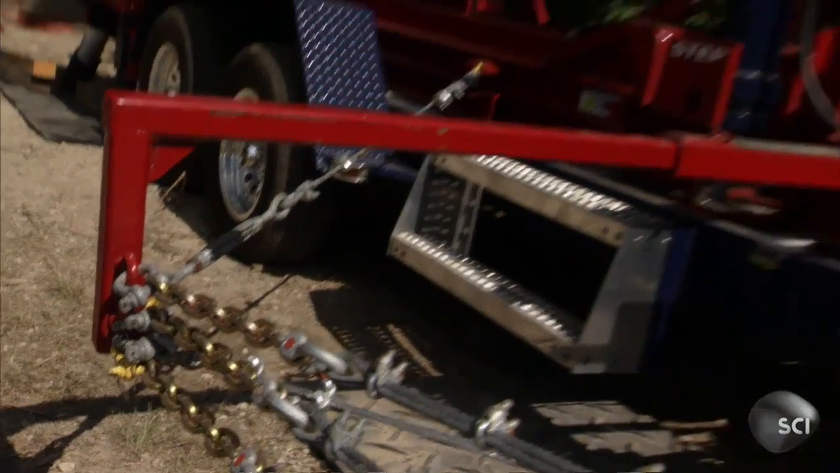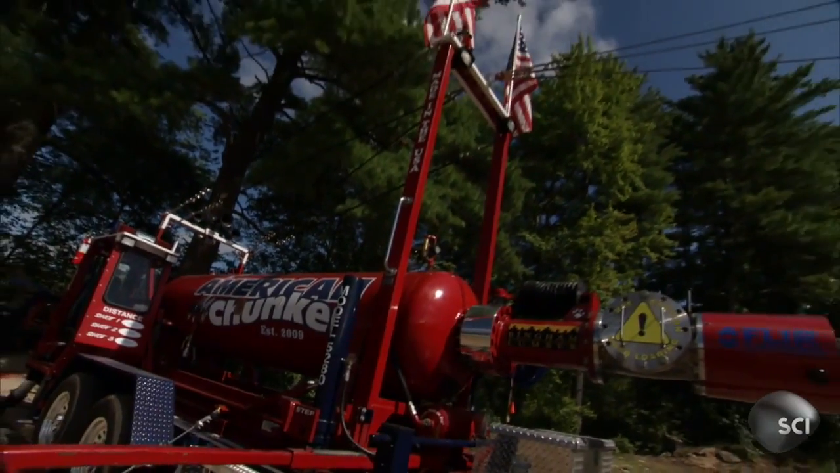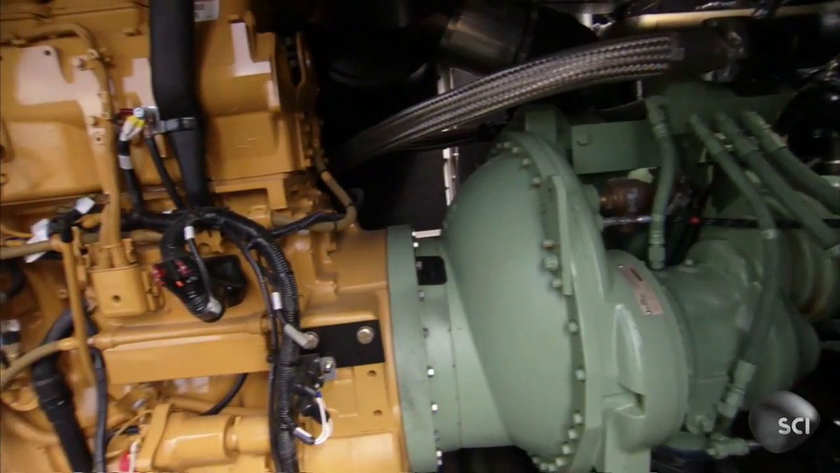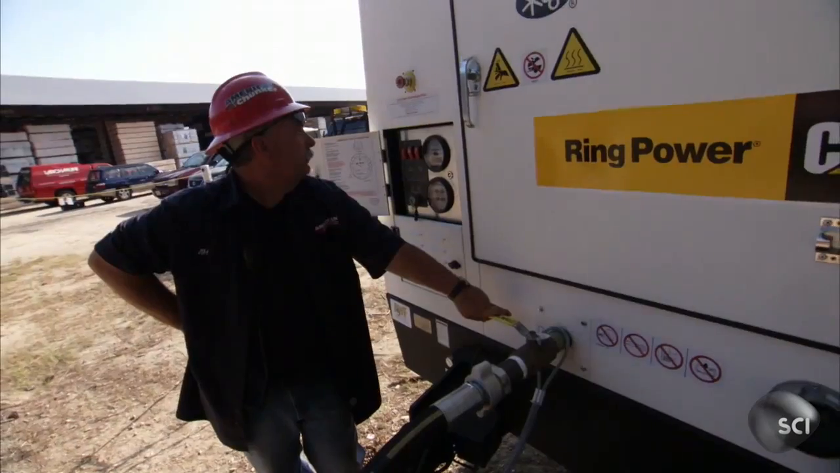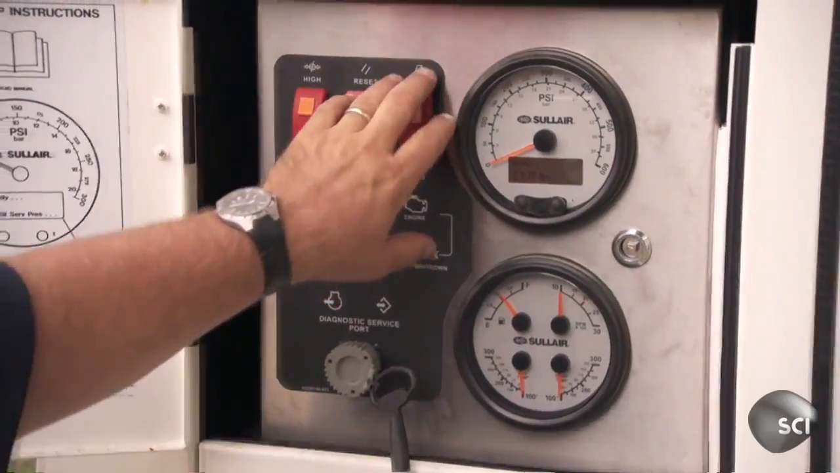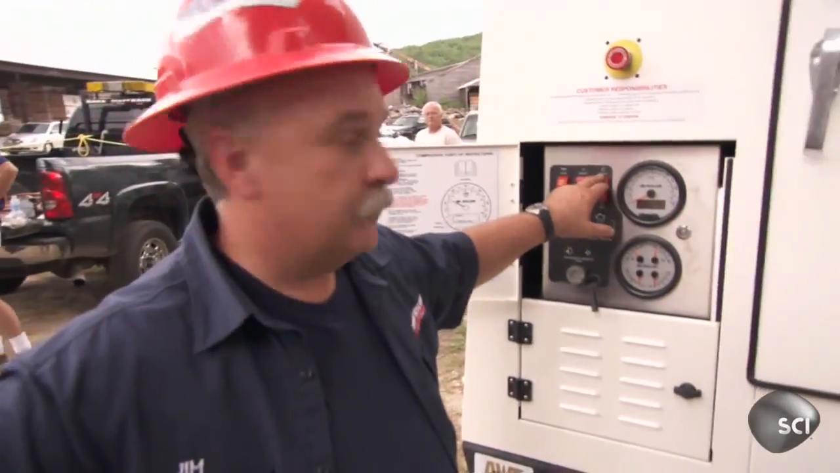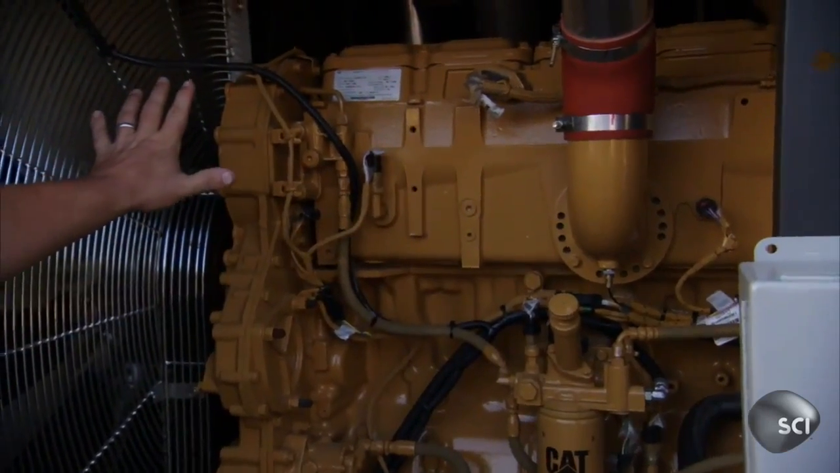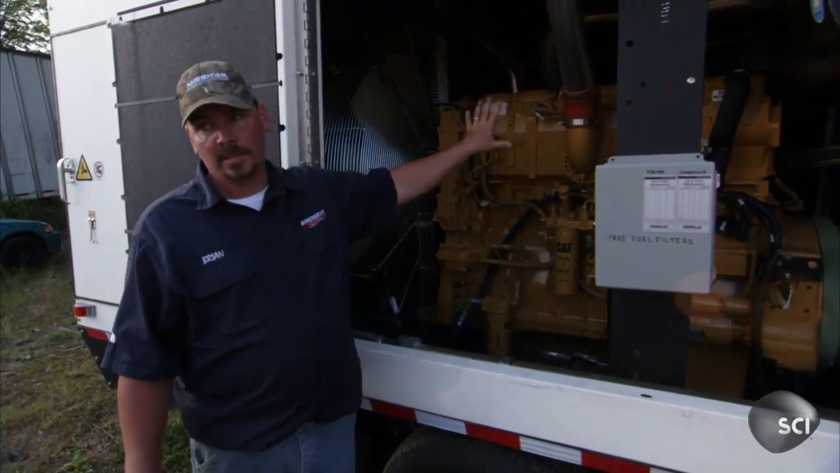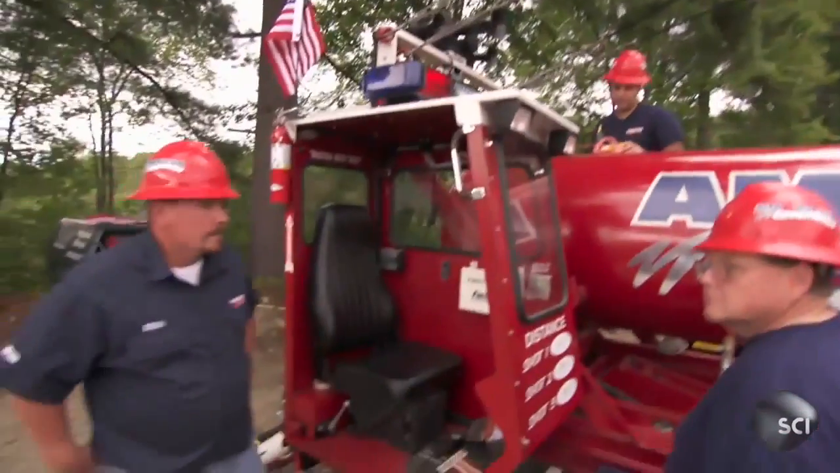Brian hopes that one key upgrade will give him the extra punch he needs to make the mile. This year, we've added a new compressor, which is just second to none. This 540 horsepower compressor puts 500 pounds of pressure per square inch behind each flying pumpkin. This is a monster. This machine will be the difference between first and second place this year. But will it be enough?